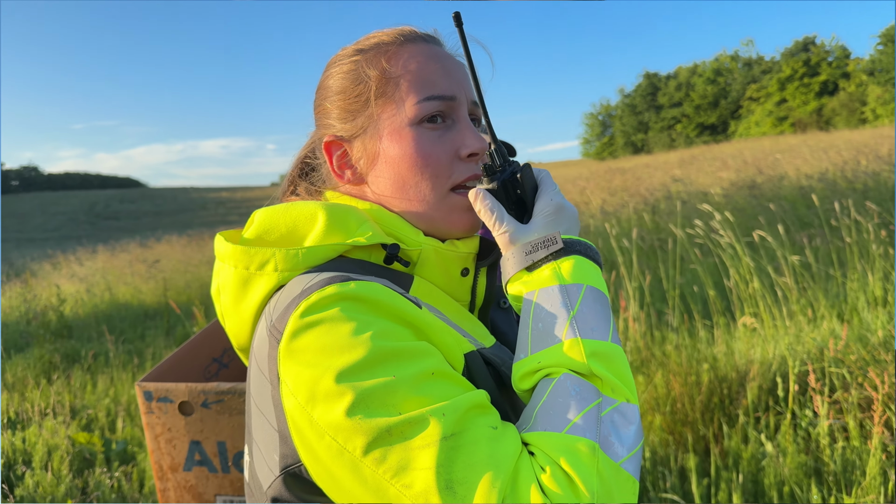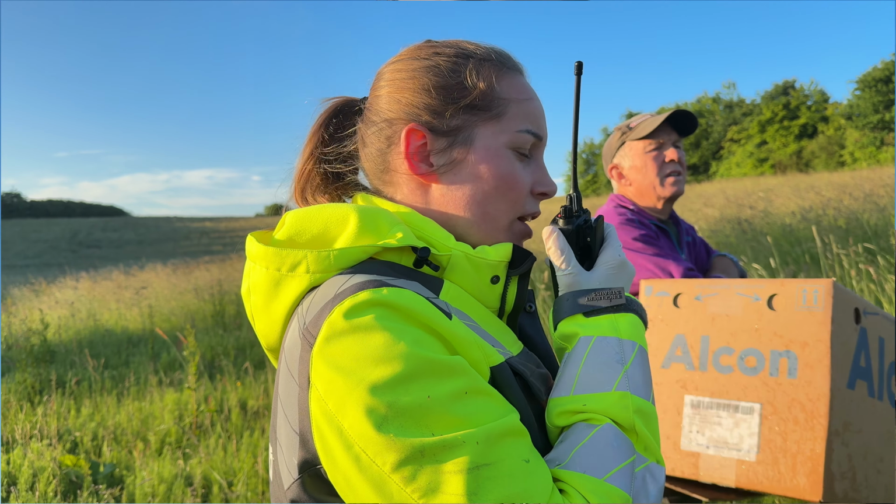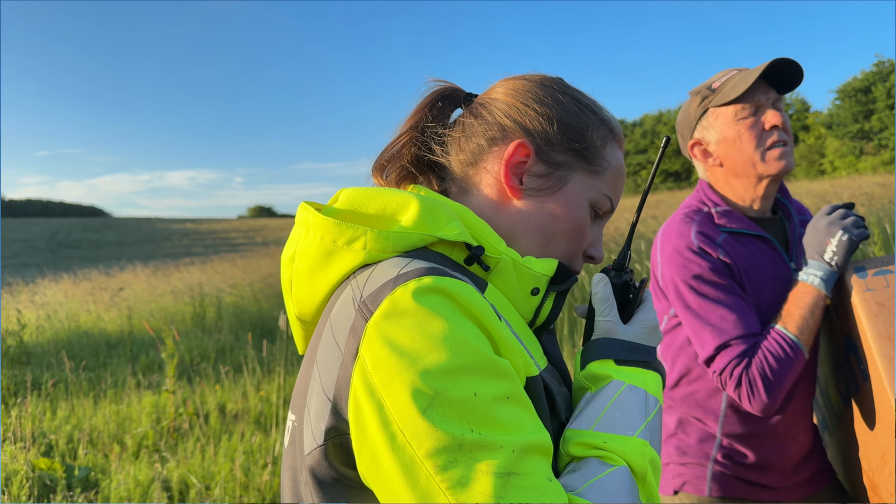So we literally saw this really cute fawn. It was so small, and I didn't expect, honestly, that it could run, but it ran away. So now we're continuing. Now we're looking for it. Our drone pilot is sitting in the car, and he's inspecting the field with the drone, and through a walkie-talkie he's telling us where to go.